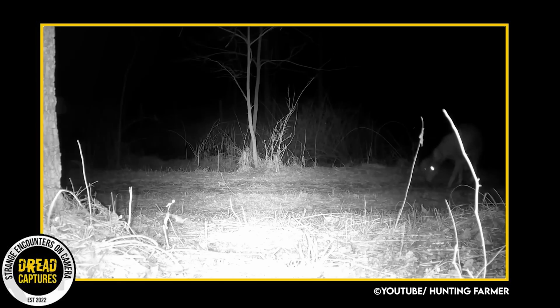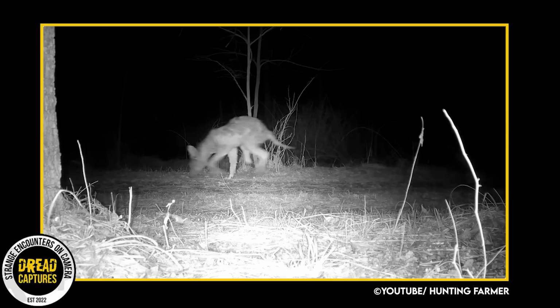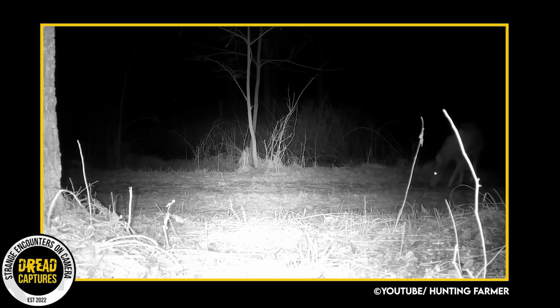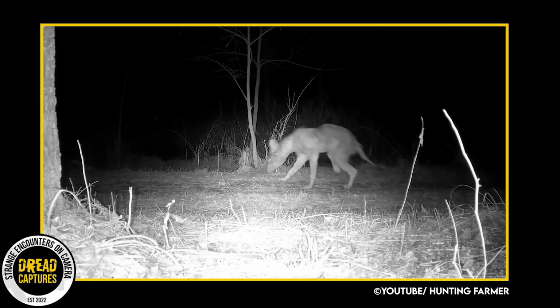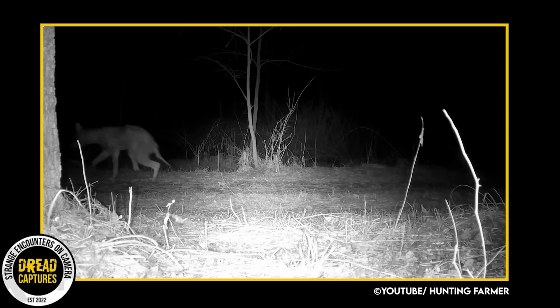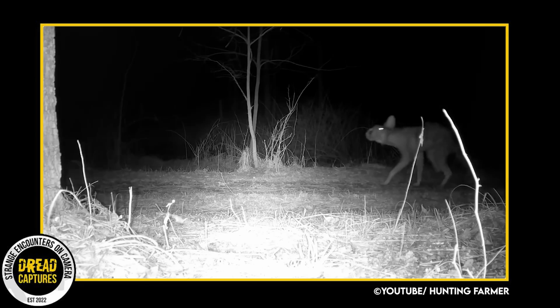I mean, what the heck is that? Gosh, it looks awful. If we break it down, it's definitely missing a portion of its right hind leg, and maybe even a portion of the left. It's hard to tell. Maybe you guys can see it. It looks hairless. What is this? Let's play it a few more times.